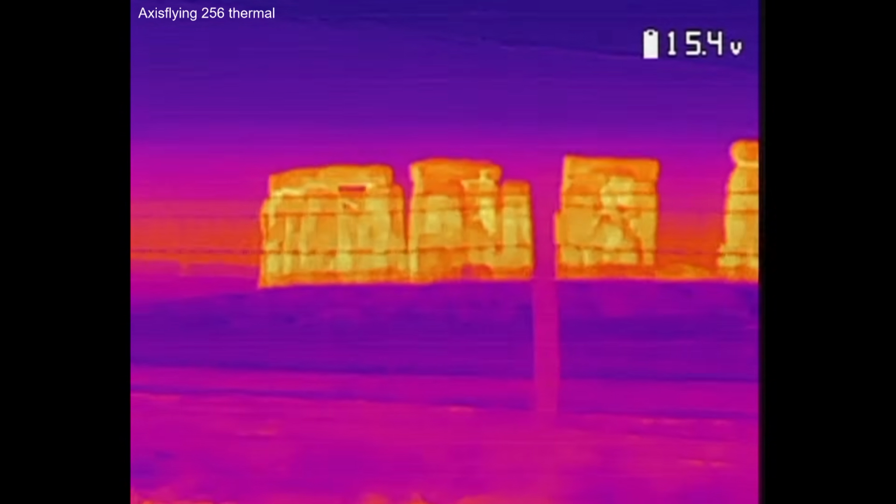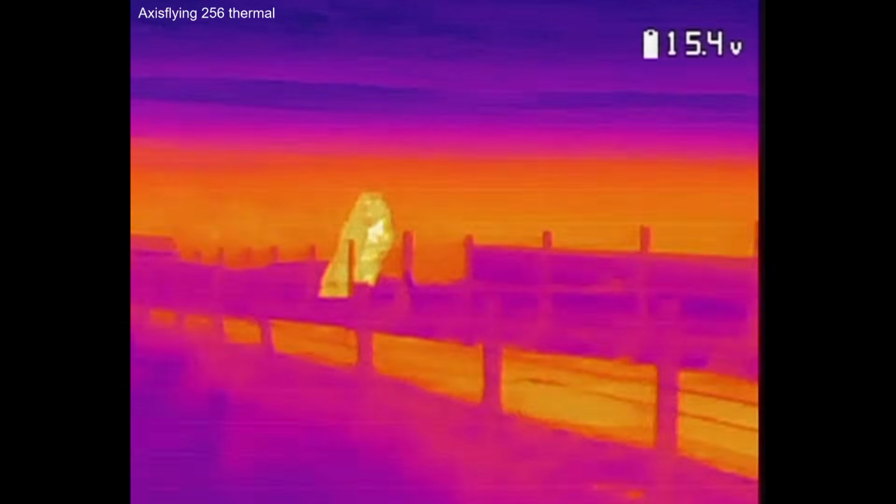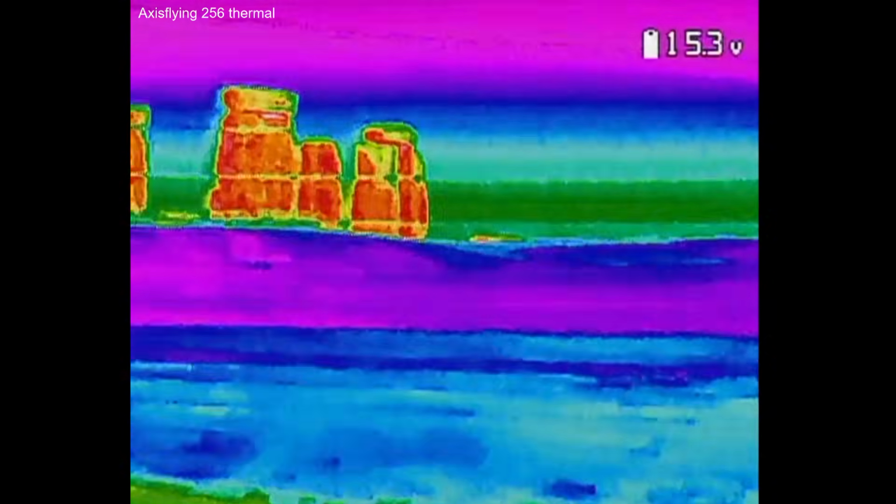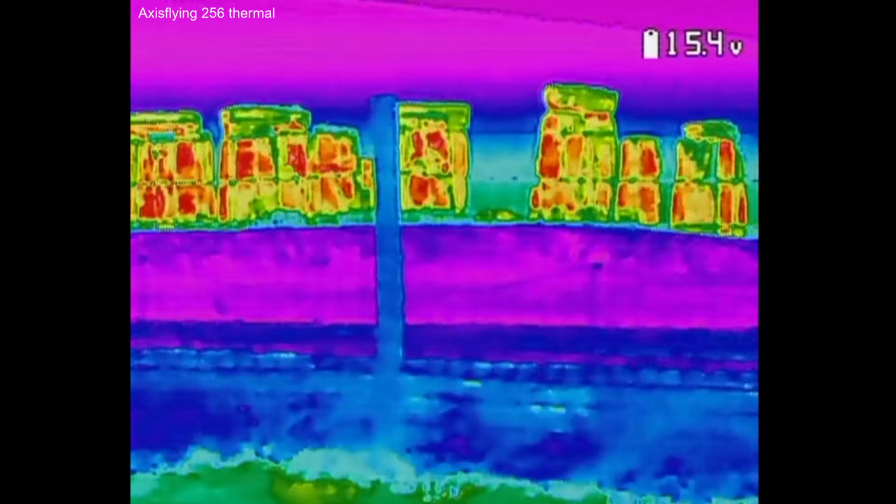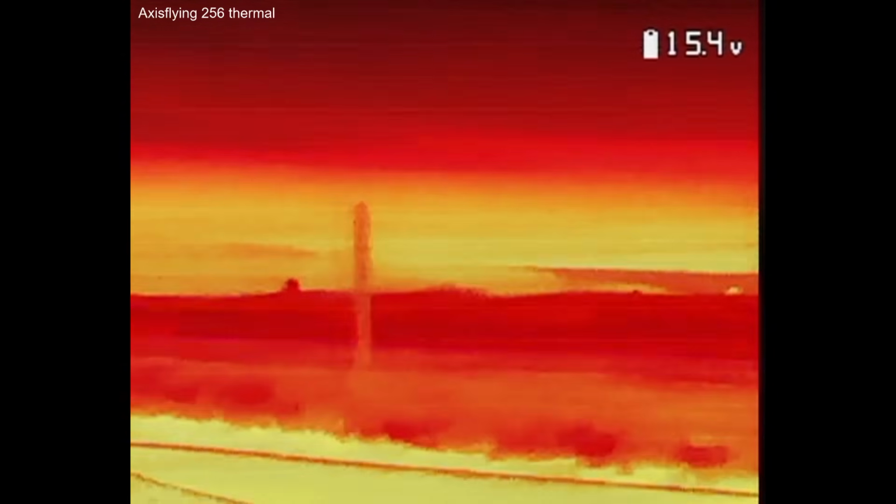Now I did also just walk around the stones with the thermal camera in my hand. This wasn't flying. This was literally just walking around with the camera in my hand, so I could get a little bit closer to the stones. So the footage you're seeing at the moment is me just walking around, having a look at the stones a little bit closer. And it was also quite cool.